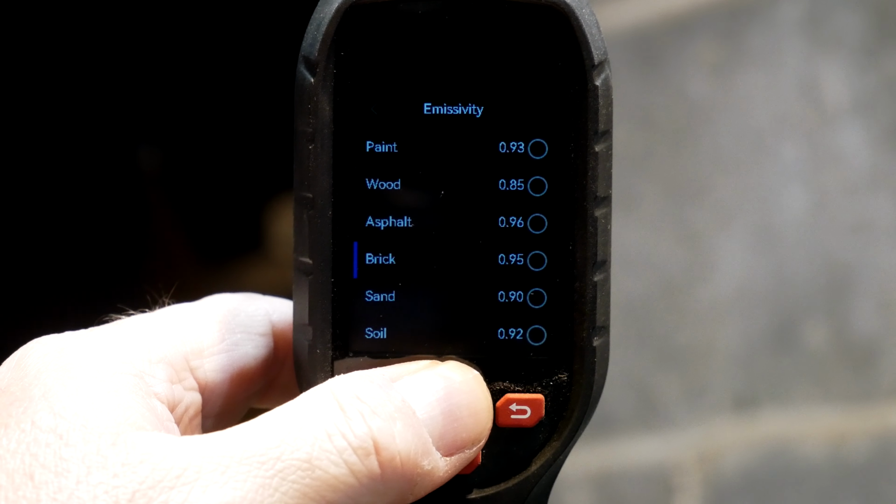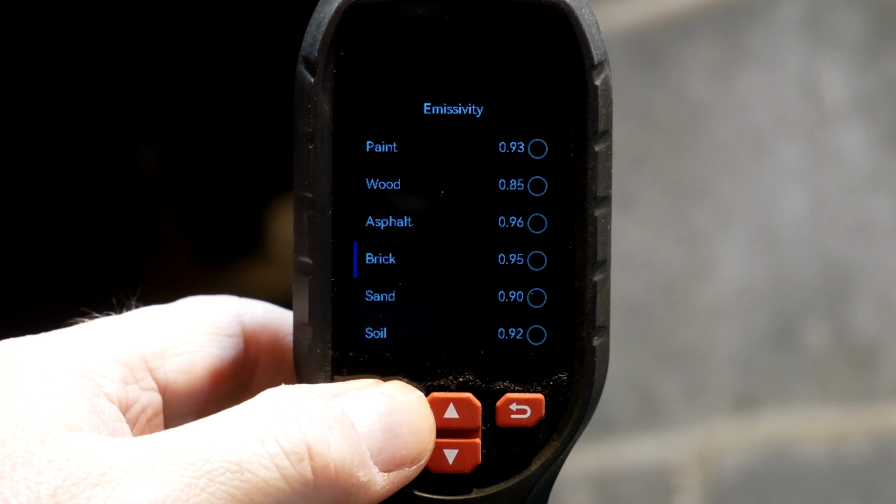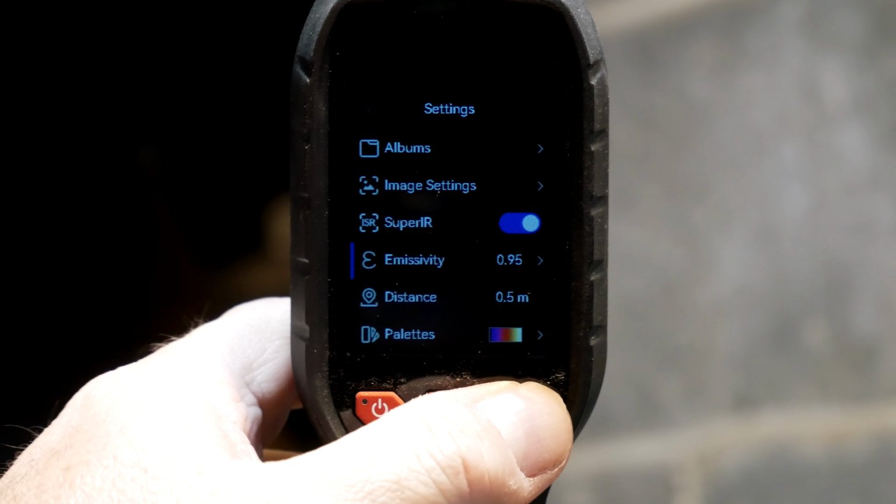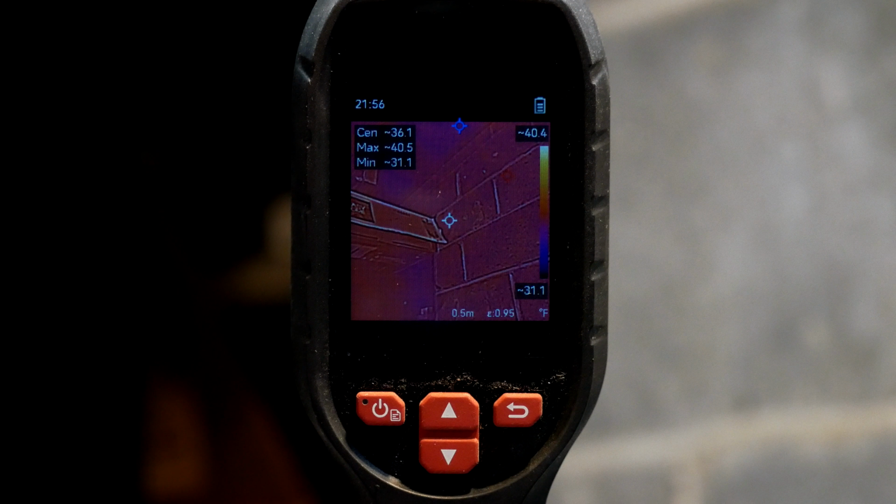Well, we have brick in front of us here, so let's select brick. See what that does. Let's go back to the image. All right, so now you can see the grout lines in there in the image.